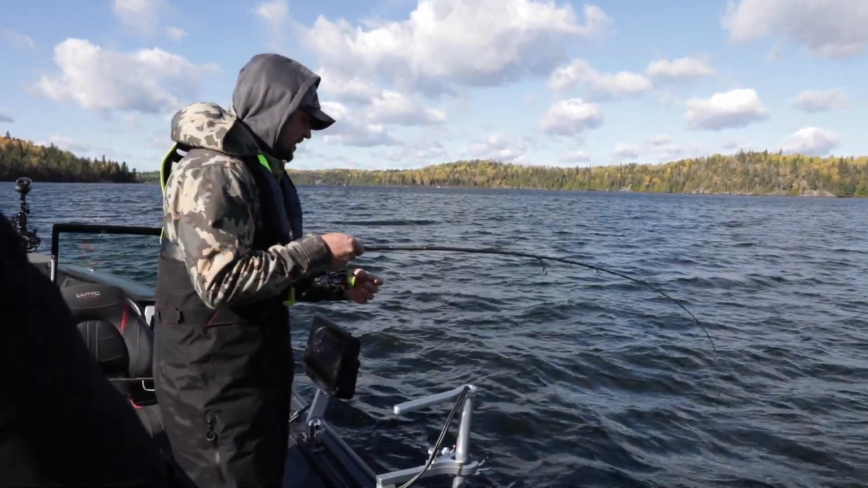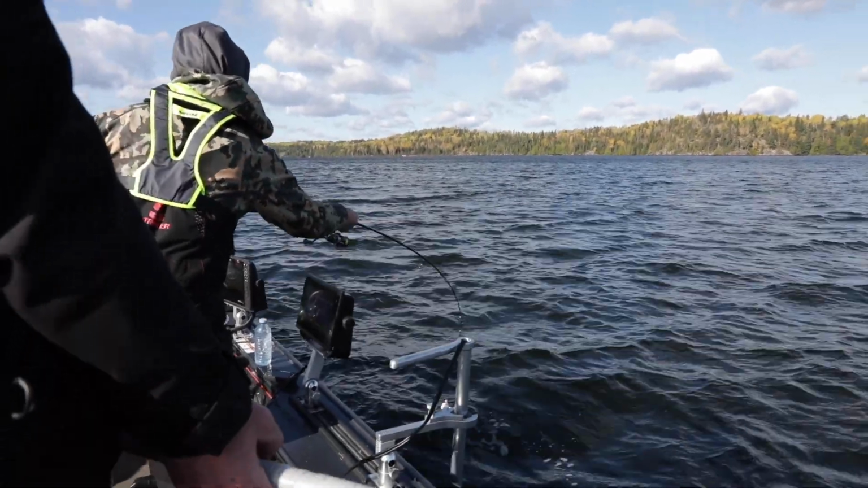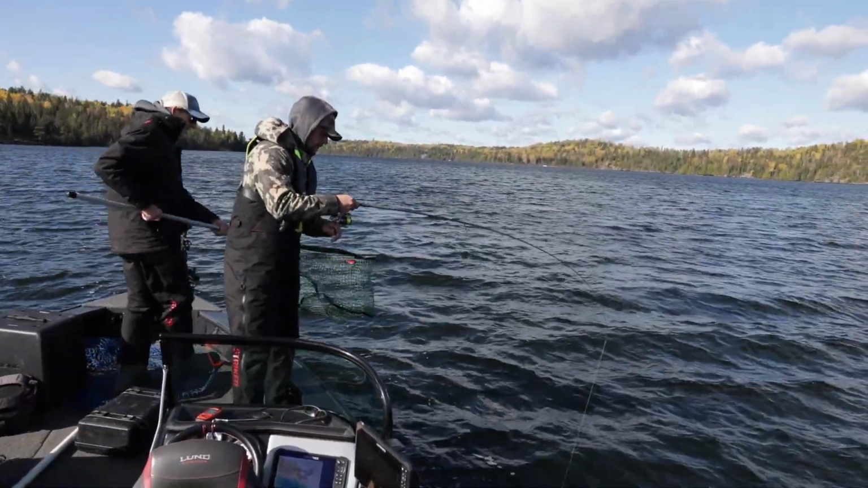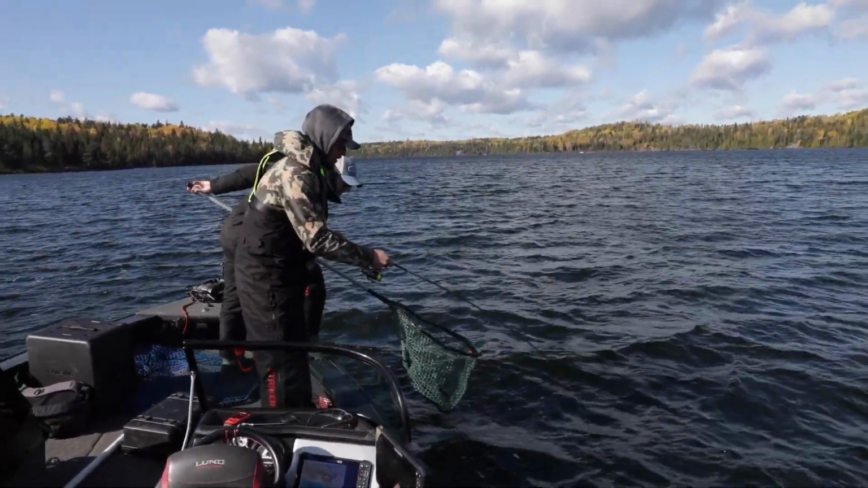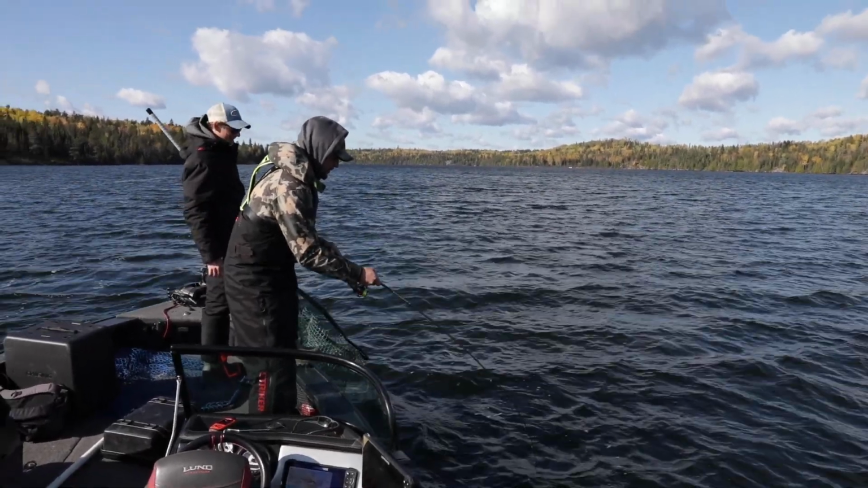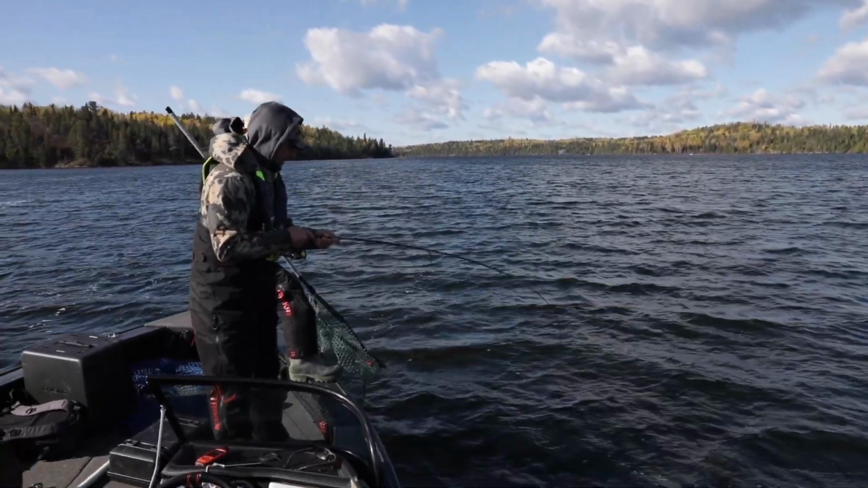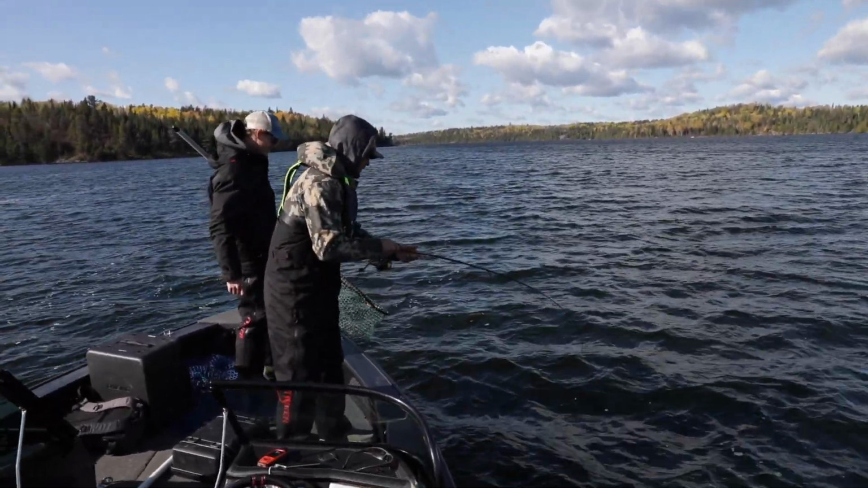That's heavy. Yeah, that's some dead weight. He's doing what he wants. Yeah, this is gonna be a big fish. That's heavy, Riley. Yep, I'm shaking. We'll get him. My forearm is tired. Riley, what is this? This is a big walleye. I think that's your 10-pounder. Oh, crazy. Absolutely crazy. A jig and a minnow.